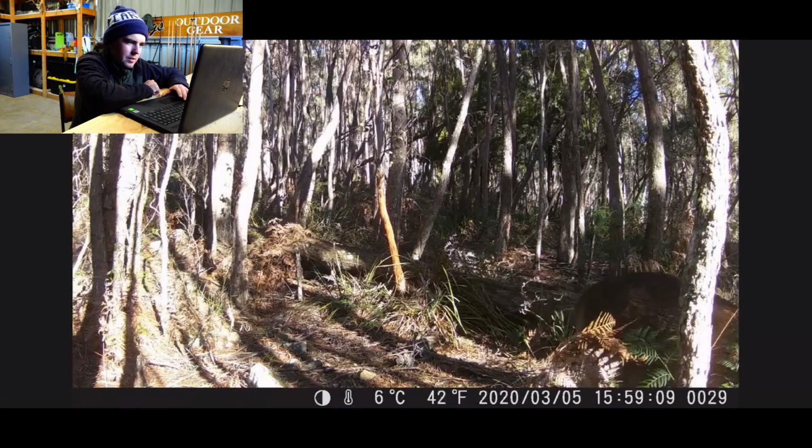Four o'clock in the afternoon he walked through. And again on that same line coming across the hill there. So that's a good sign for us to be able to, you know, when we go in to hunt it, knowing where the deer are coming from.